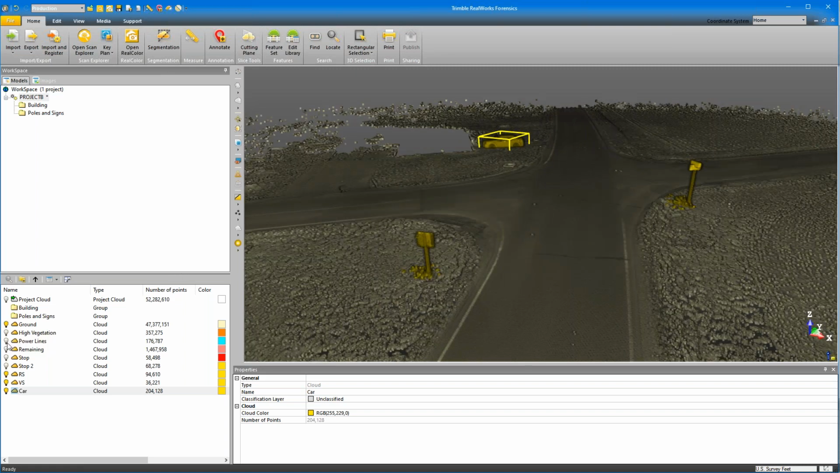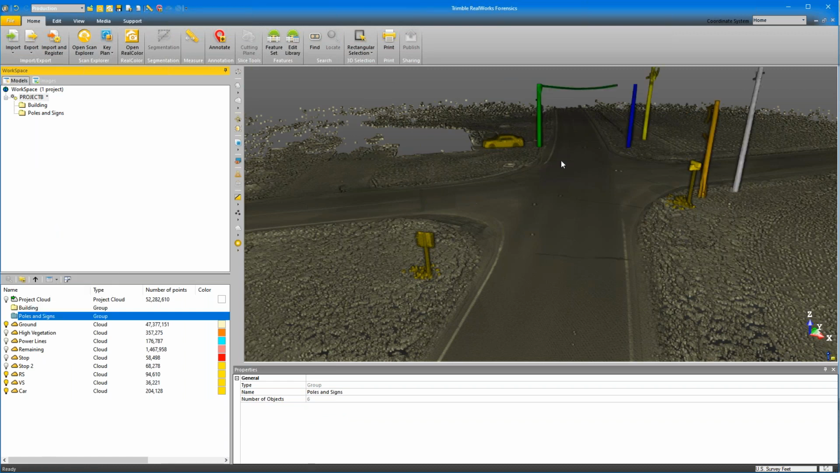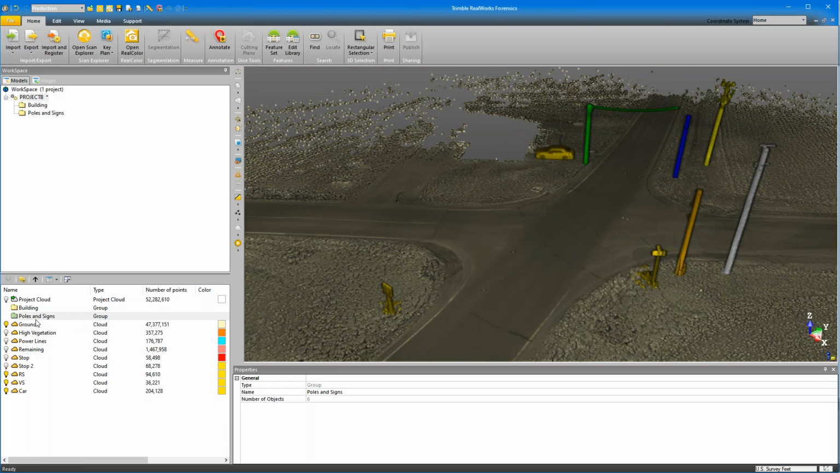So what I'll do is turn on the things that I want to export, which are my poles and signs. So I want to export those. I want to export my ground, my road sign, my village sign, and my car, as well as my 2 stop signs.